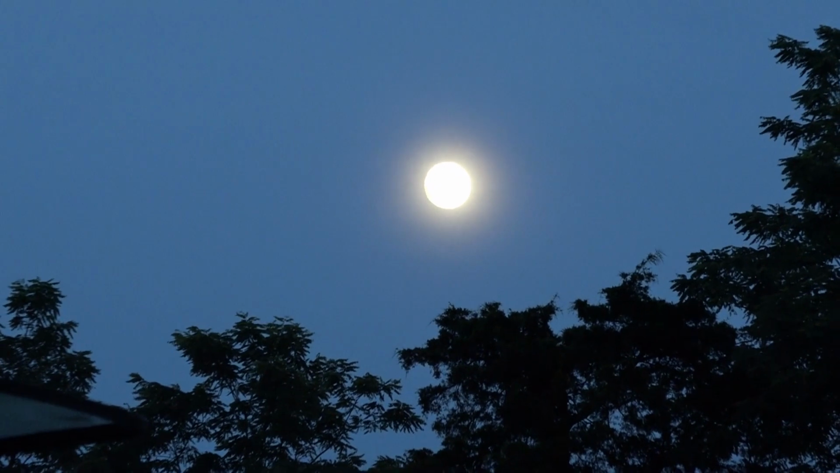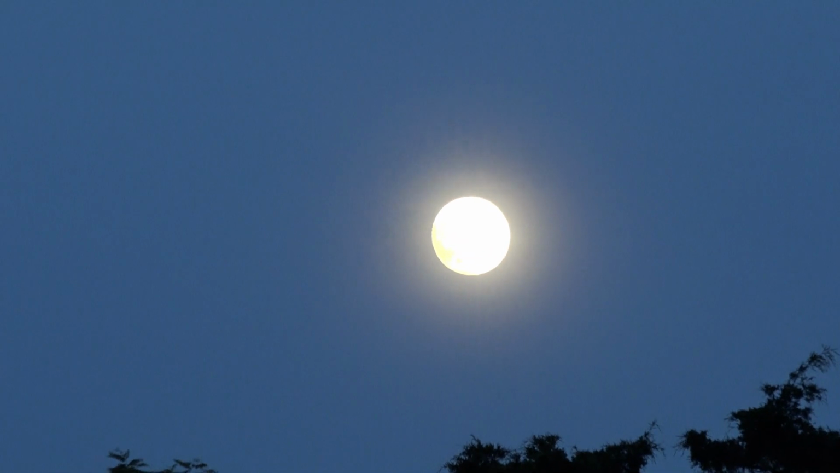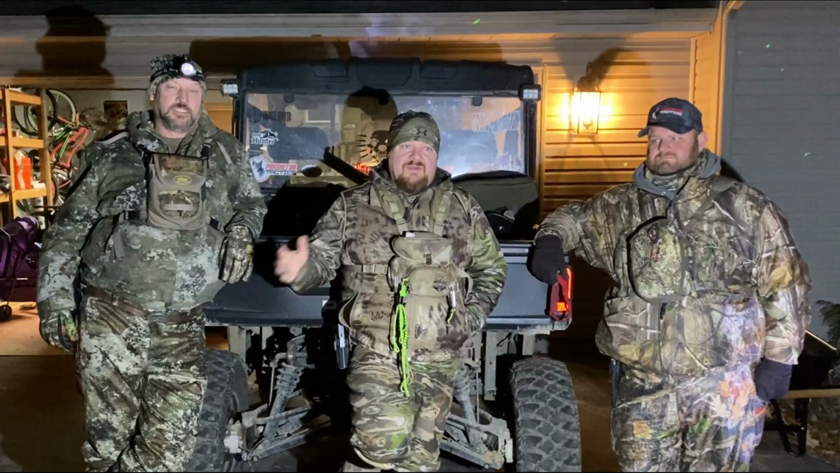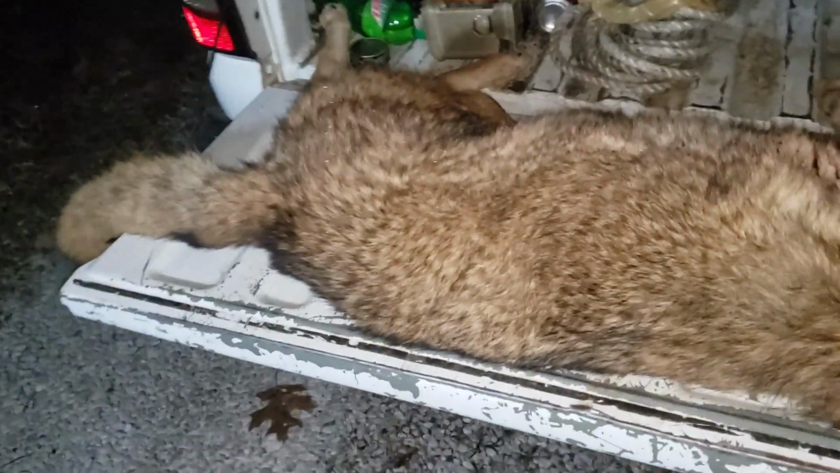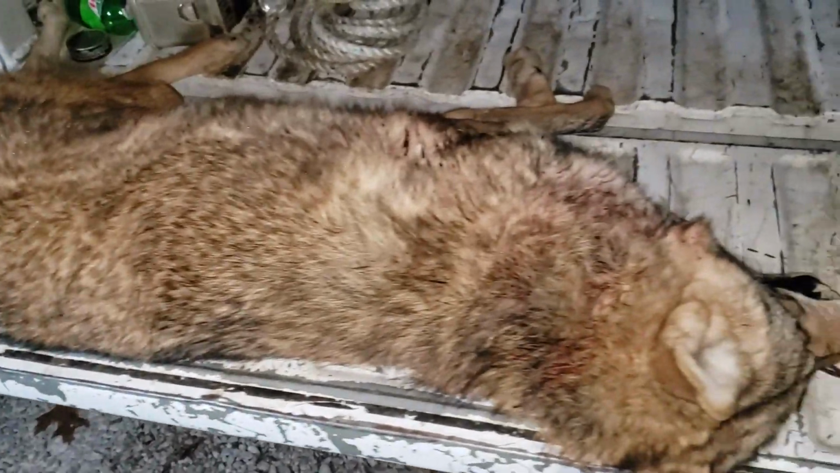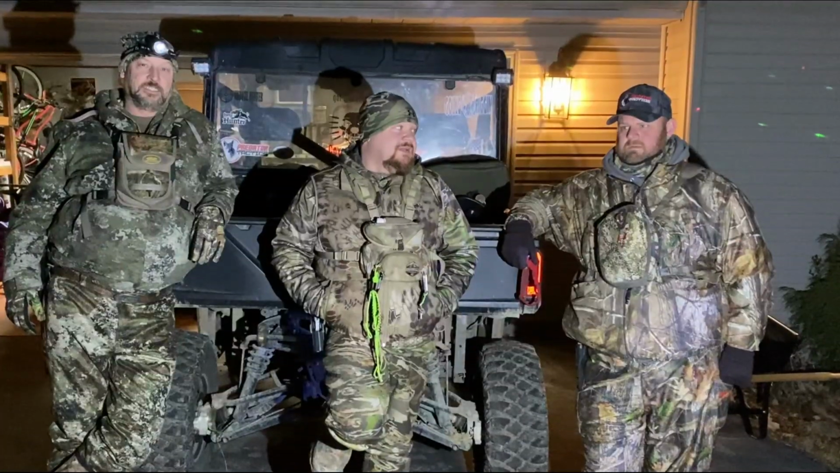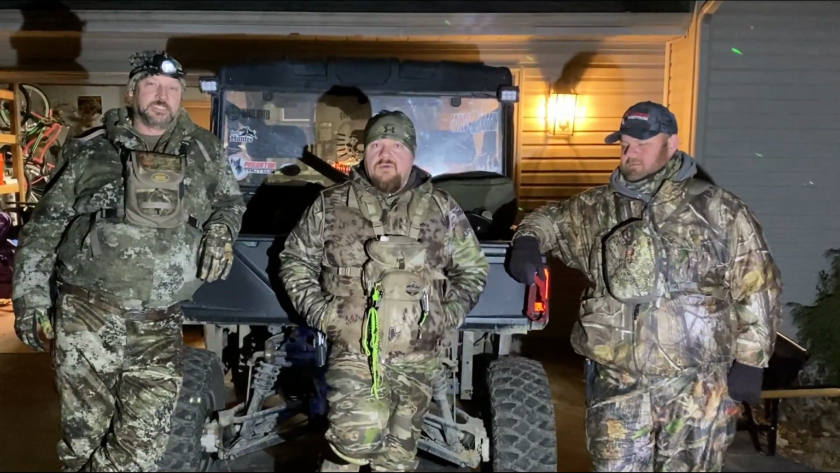Yeah. We've had a full moon phase we just got through. We do not hunt the full moon phase. We just don't care to. We try to fit in some other things during that time. Dave's wrapping up some deer hunting. He did put down a monster coyote the other night, recently. Well, 2 nights ago.